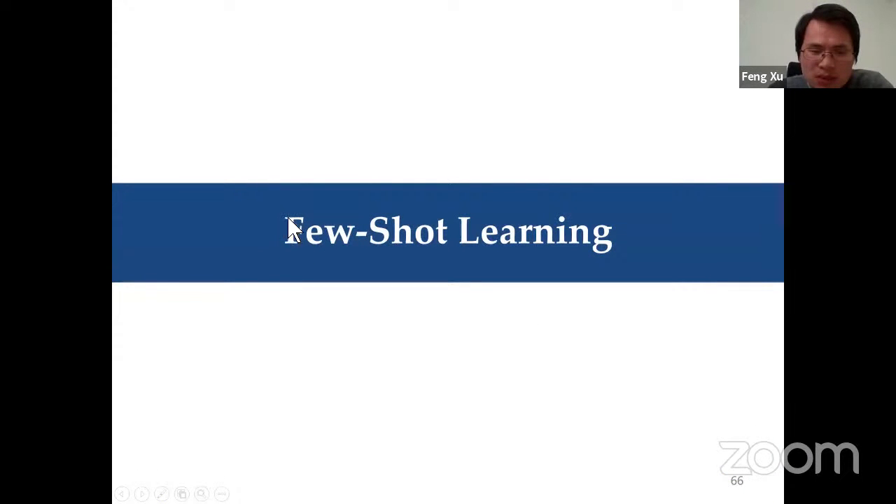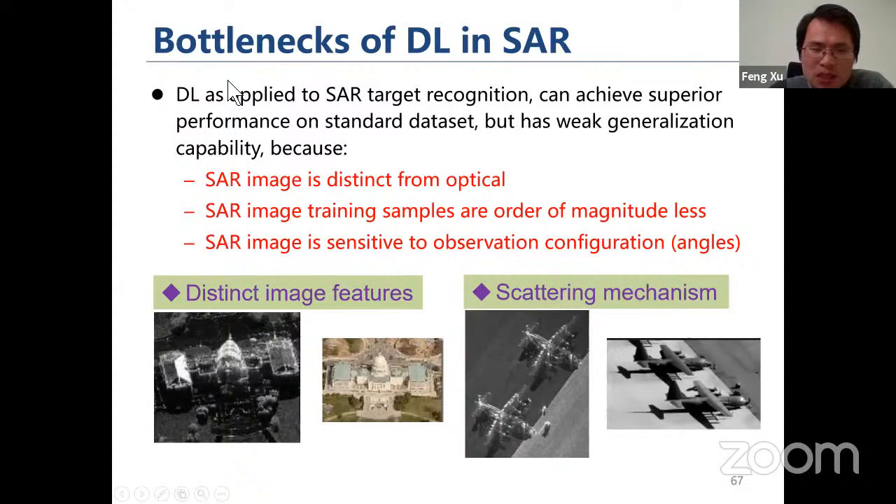Finally, I'm going to show some of the most recent work on few-shot learning. Few-shot learning basically means how the network can work given a very limited number of training samples. As I mentioned, when we apply deep learning to SAR images, the major bottlenecks are, first, that SAR image is different from optical, so you may consider the spatial handling of SAR image.